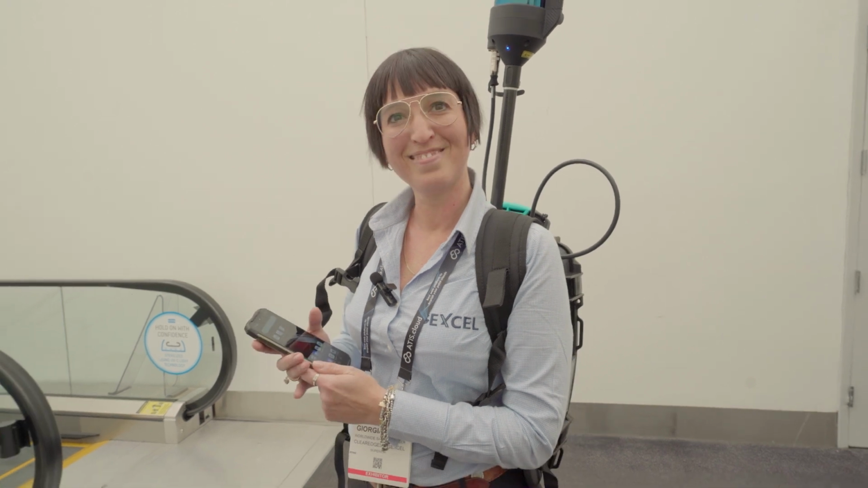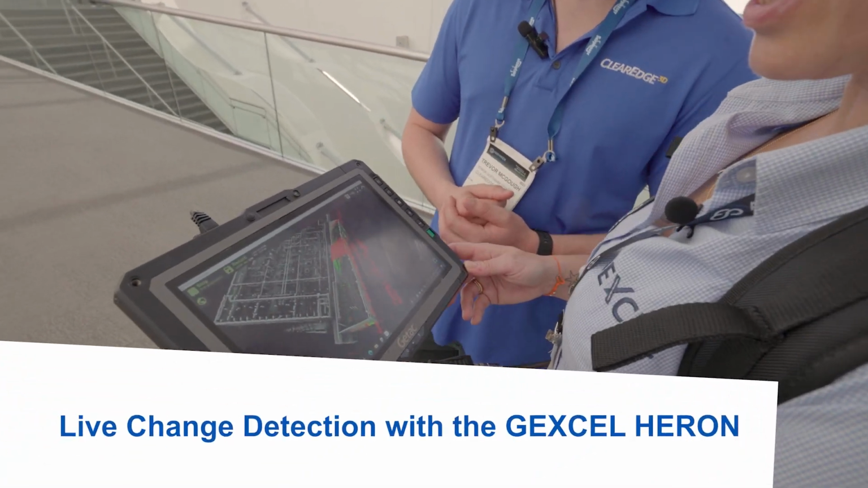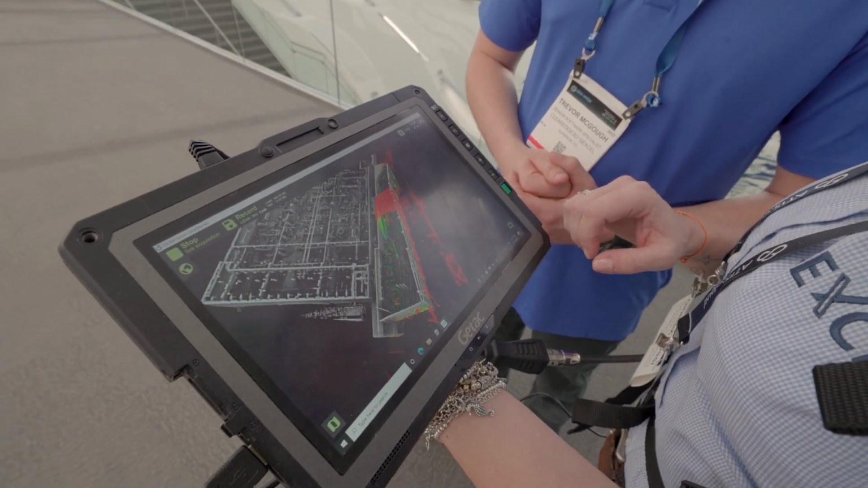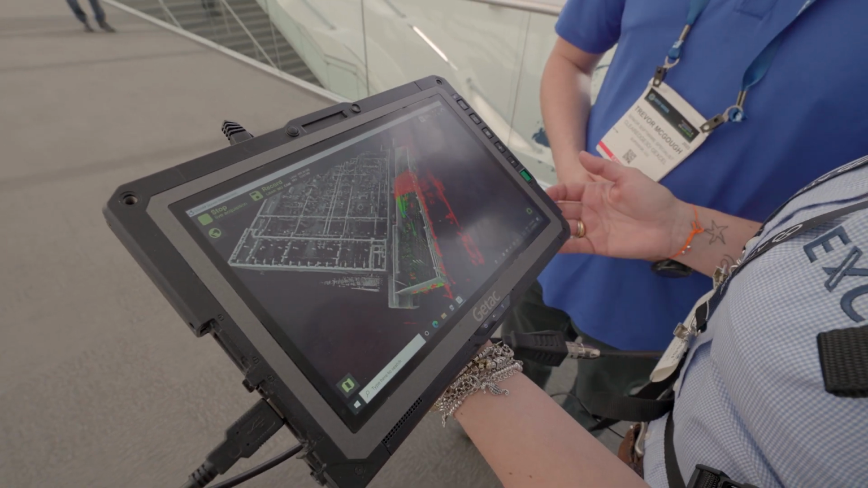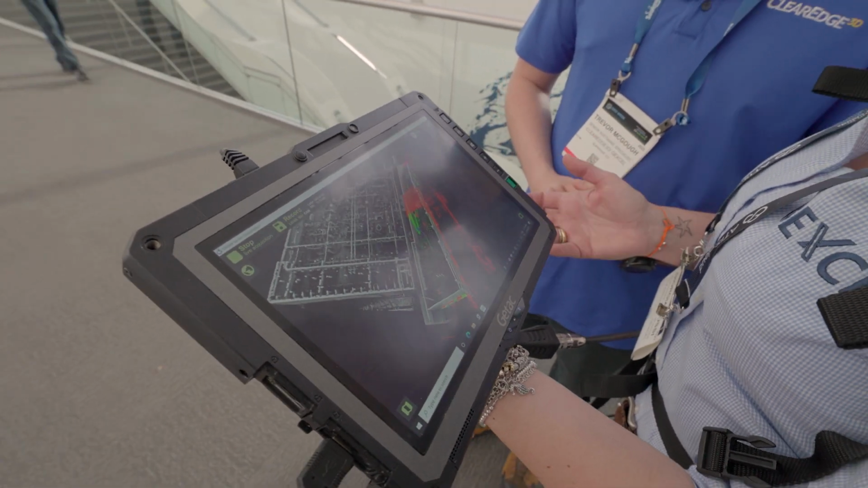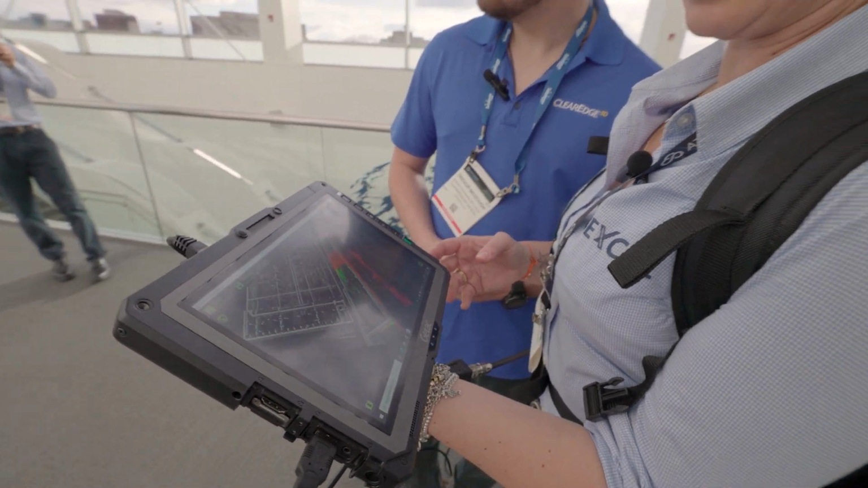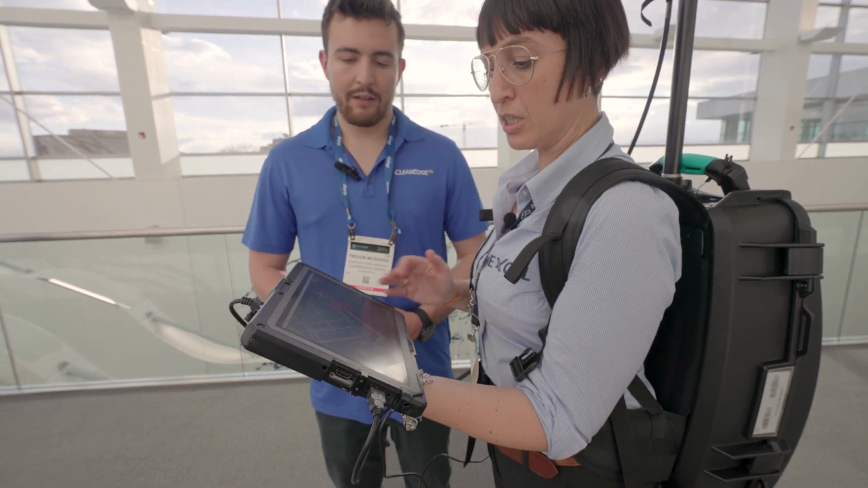Exactly. So, do you mind telling us a little about the live change detection, Giorgia? Yeah, so the goal of the change detection is comparing models acquired at different times in order to underline some differences. Of course, this change detection can also be run using as a reference a BIM model that can be uploaded in the system.